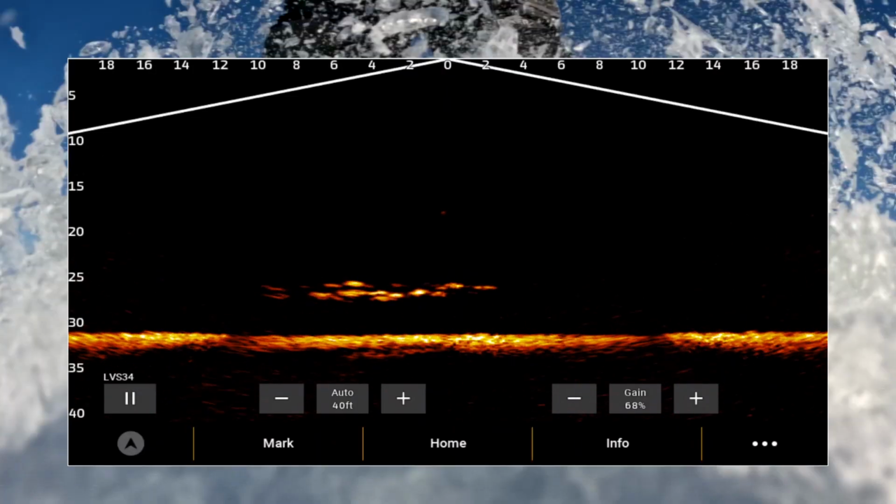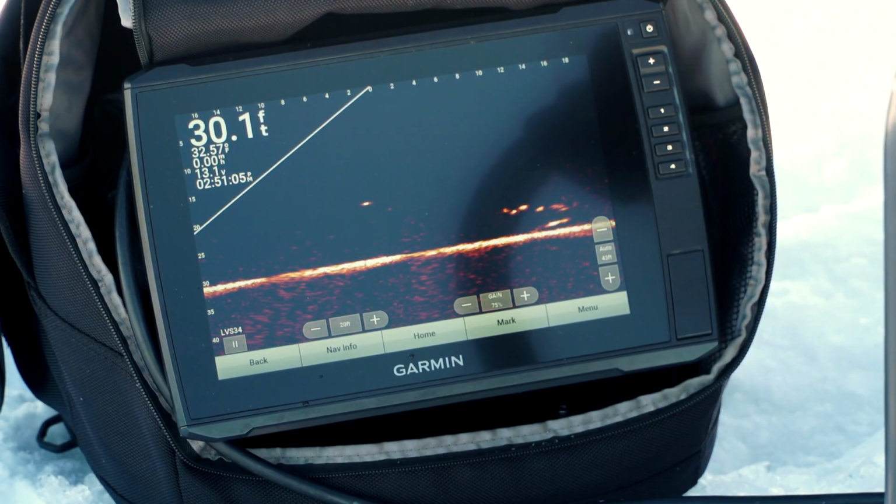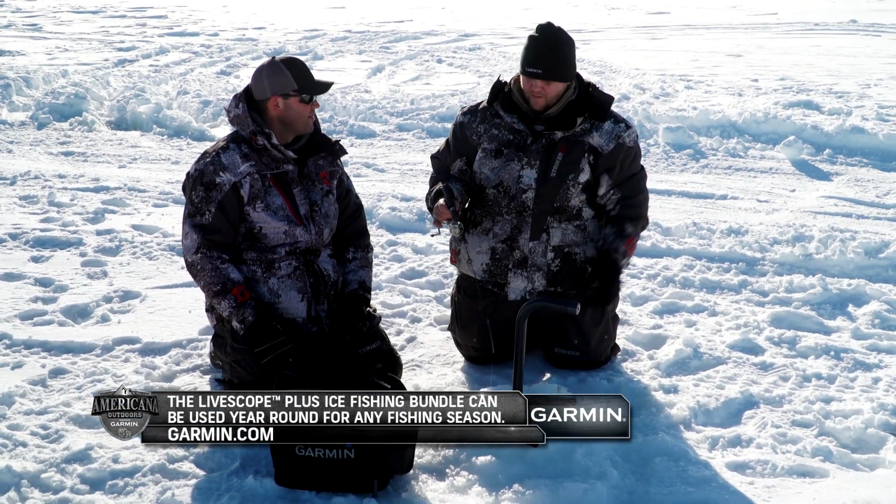You know, that's kind of the cool thing with these Livescope bundles that we've got. This is the EchoMap 93 UHD 2 head unit. It's got all the maps for the whole United States, Great Lakes, border waters. We're out here, we're saving waypoints. We can come back to these spots in the summer because with the quick release bracket on the EchoMap, we can easily move these head units into the boat.